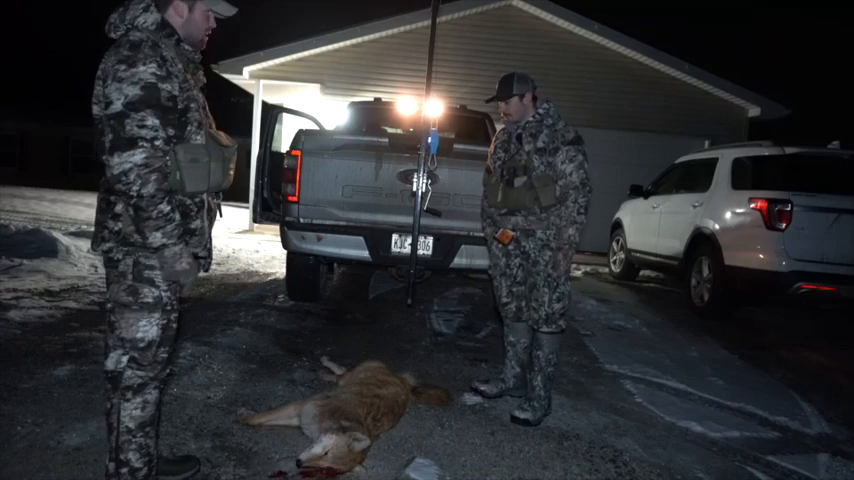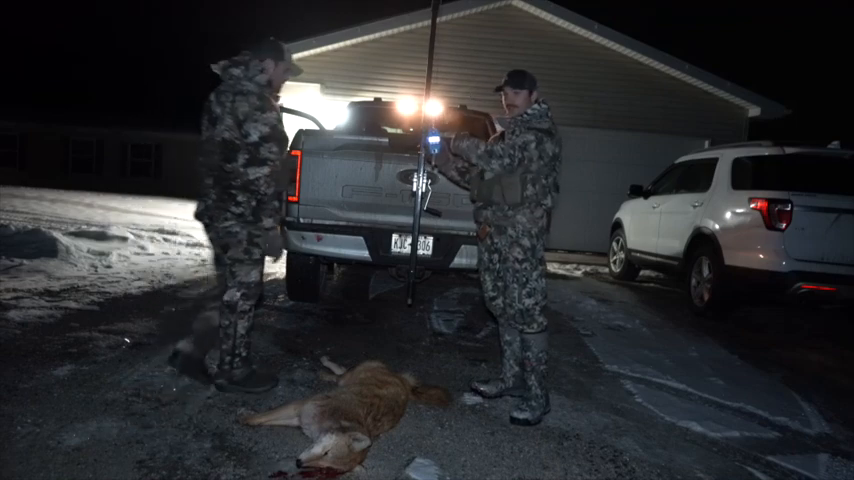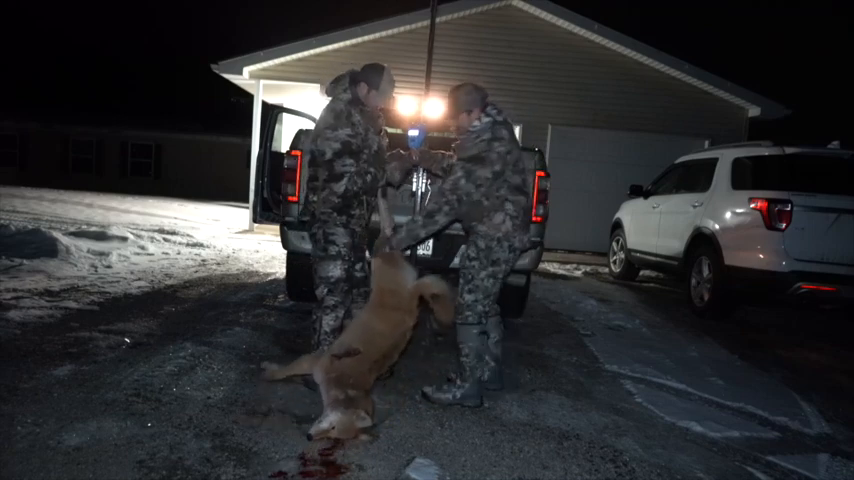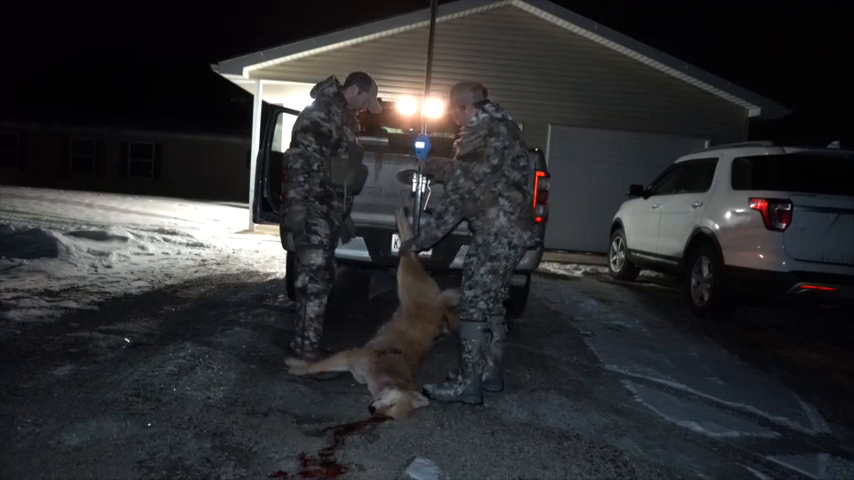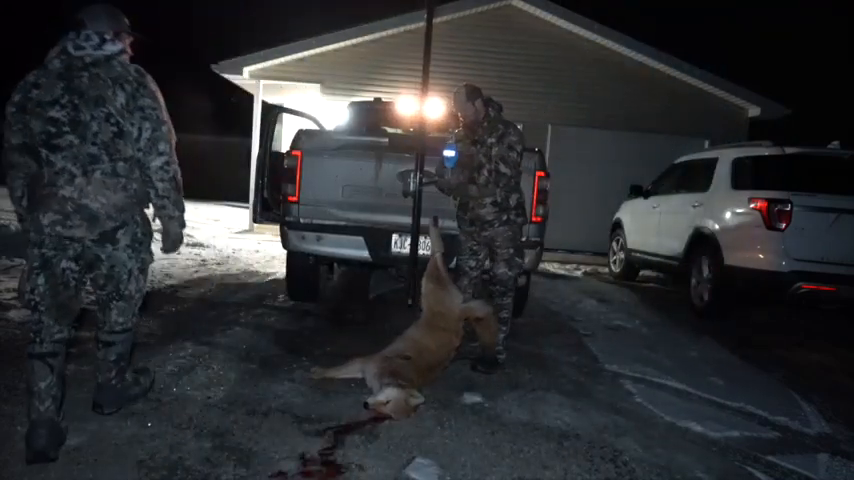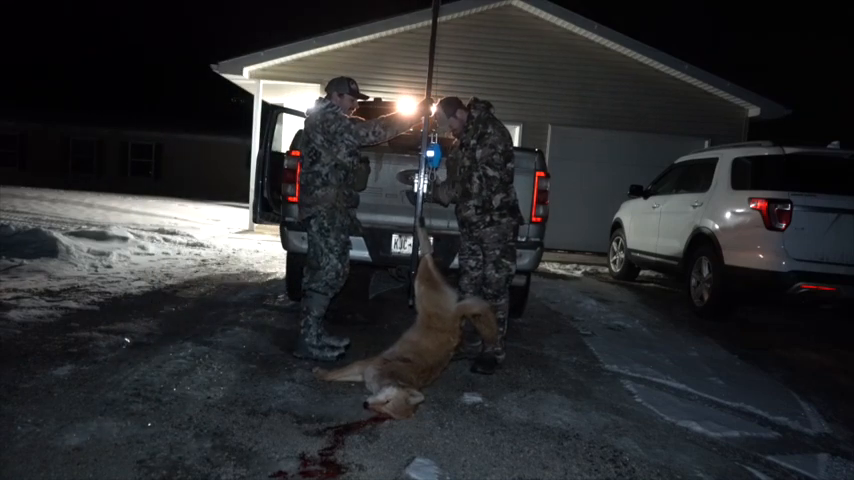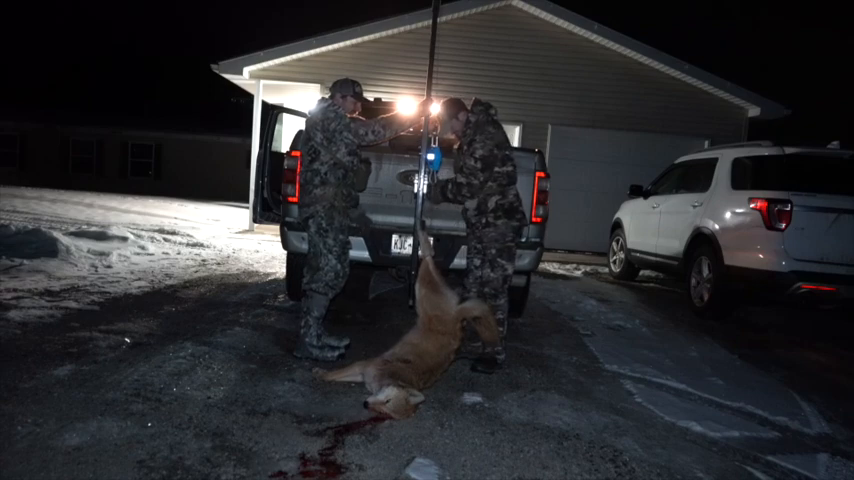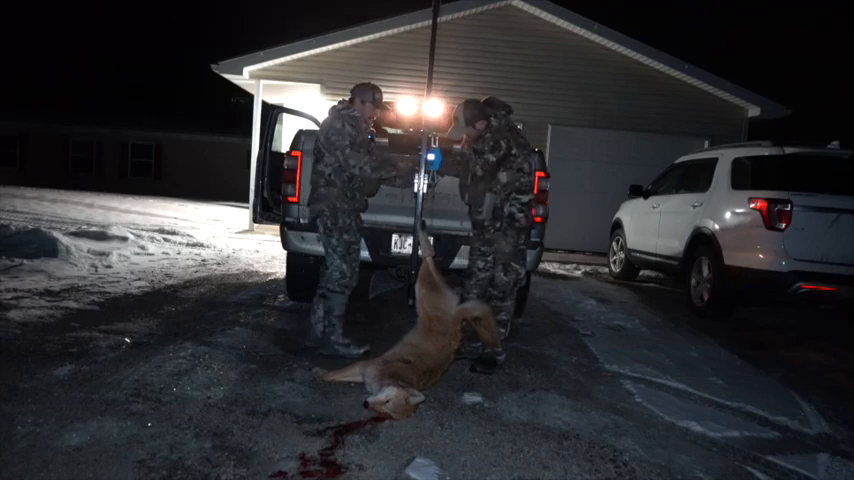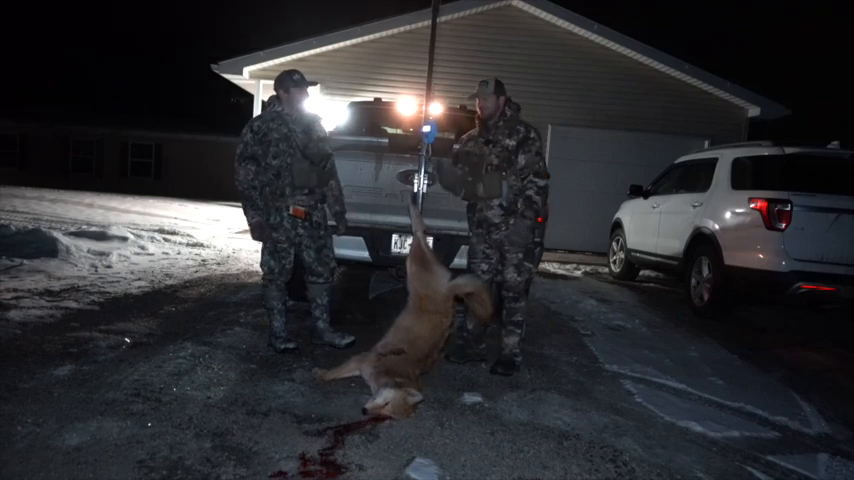Nevertheless, we got this sweet coyote, so let's see how much he weighs. Time to see if he weighs. It says 0.0. Oh boy. So you're gonna make me crank this time? Dang, he's still leaking. Woohoo! How you doing, Brad? It's not so easy now, is it? I go that way. Oh, maybe it's backwards then. You gotta flip it. There you go. There we go. This is easy.